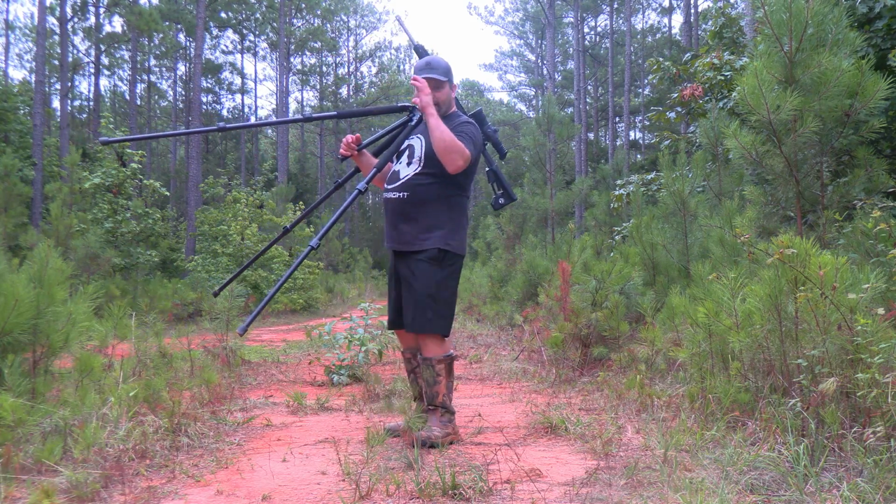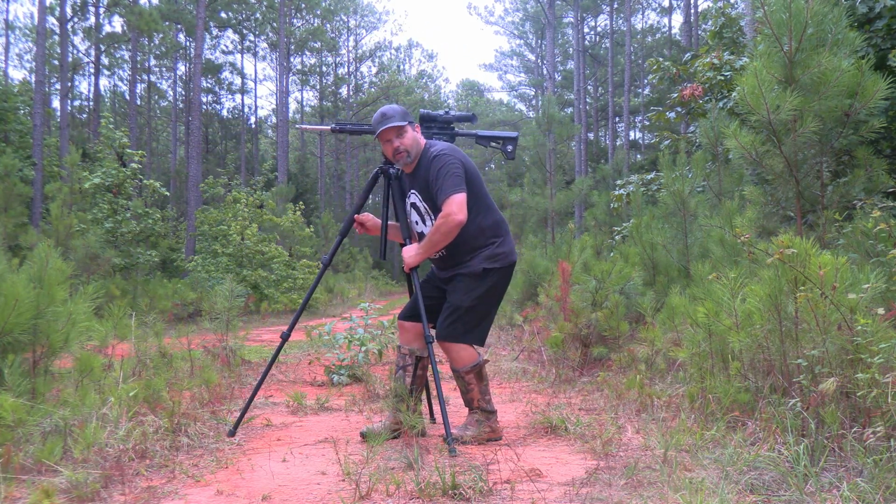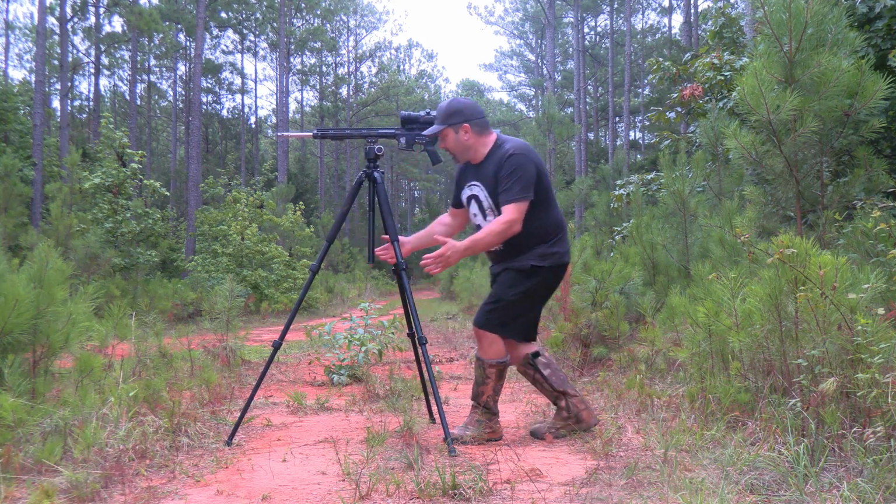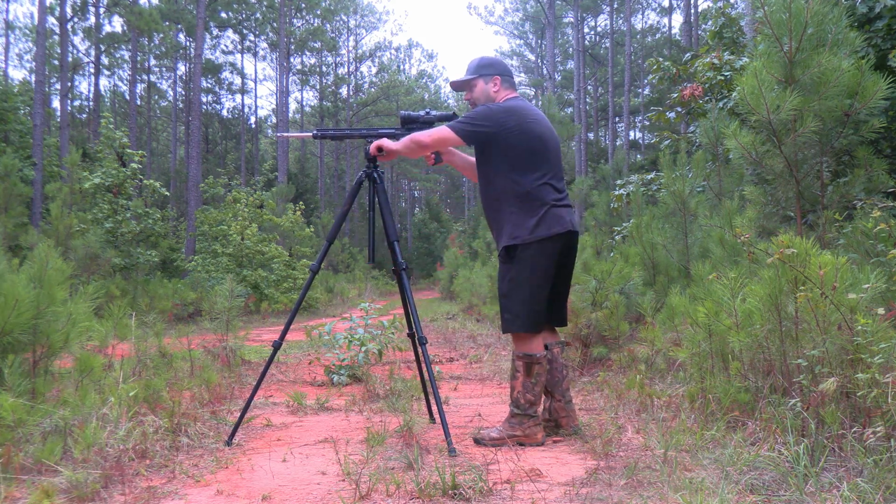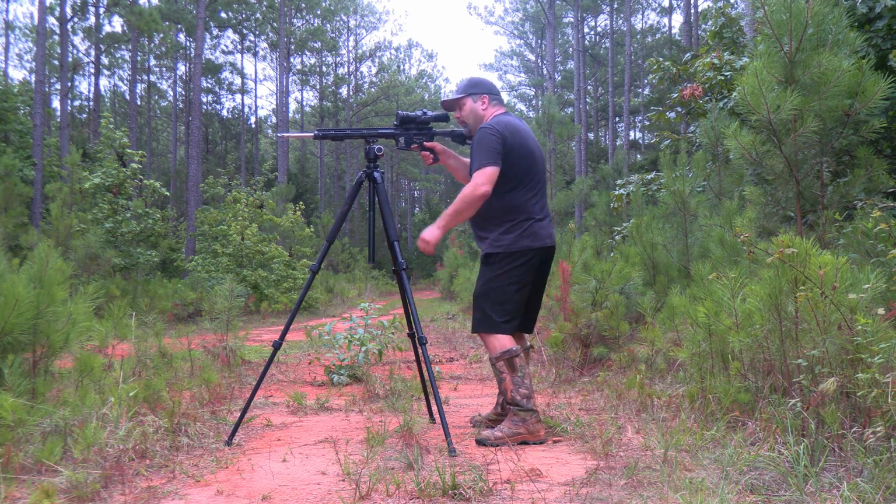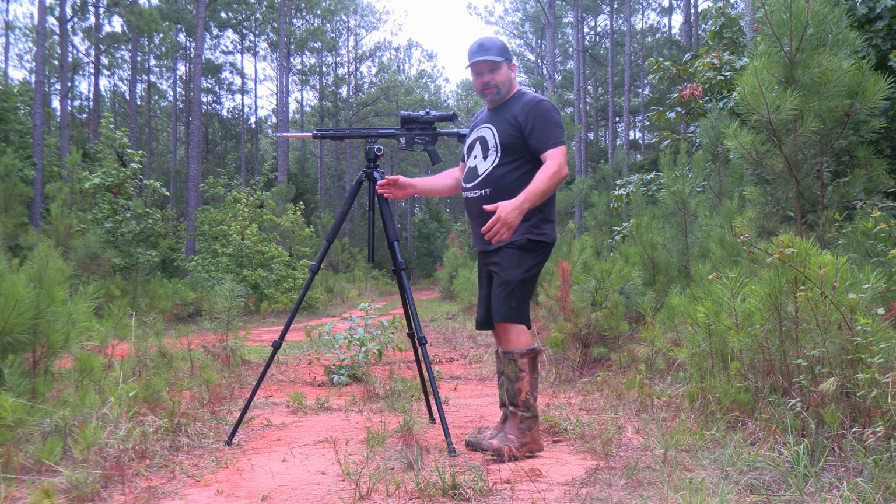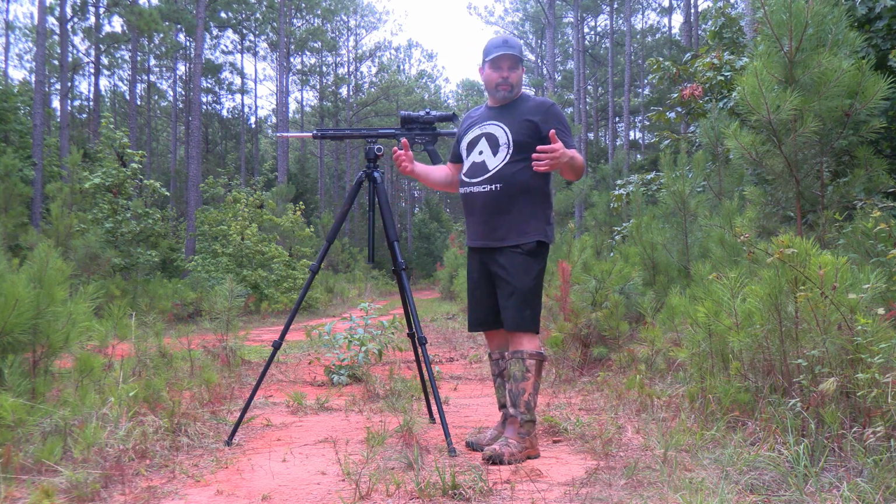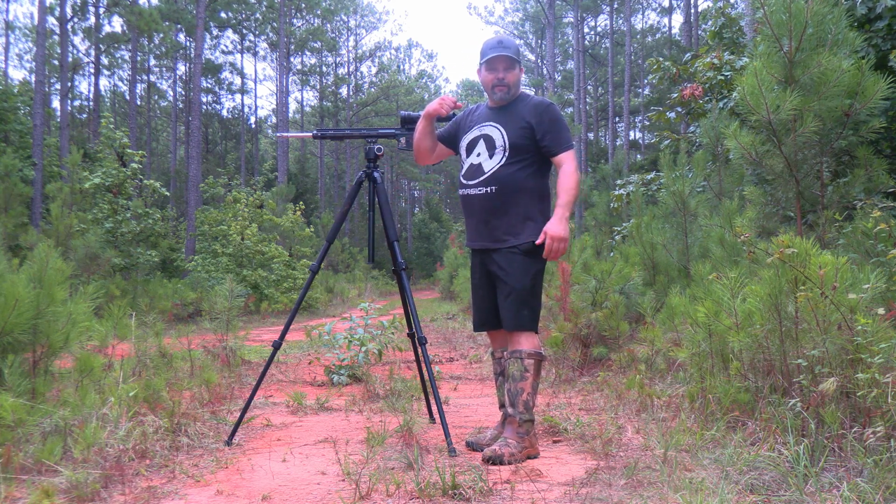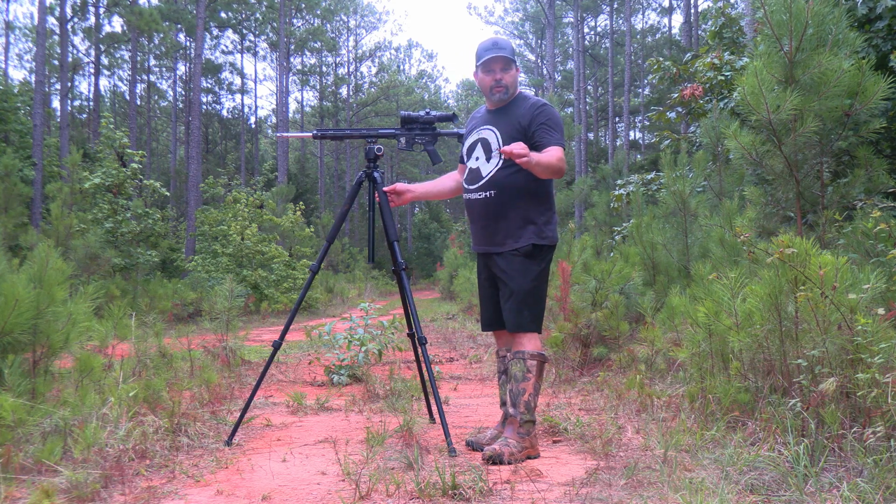A lot of times I'm scanning as I'm walking in, see an animal, I'm going to slide down, stalk into those hogs especially, slide down in, get ready, come onto that tripod, loosen that up, and I'm right there ready to go. So this tripod system is an awesome system. The disadvantage is a little bit of weight. You're going to have that carrying around there, but steady, great for those good videos.